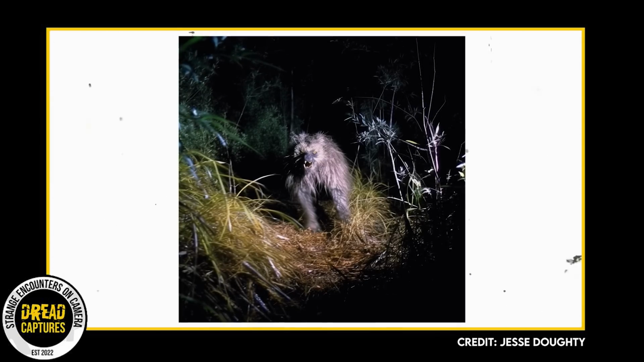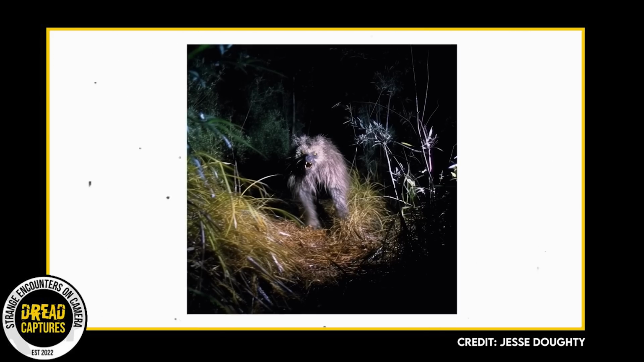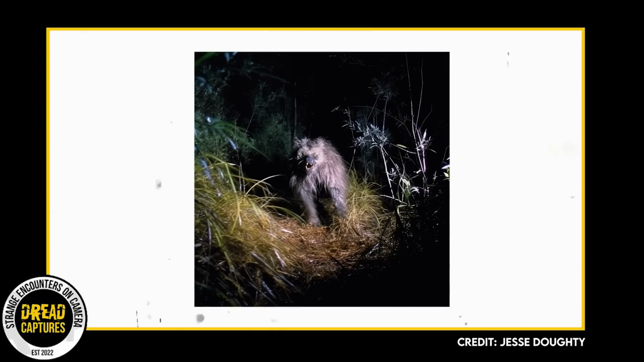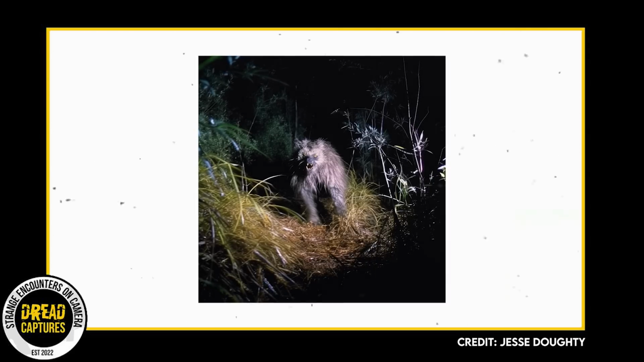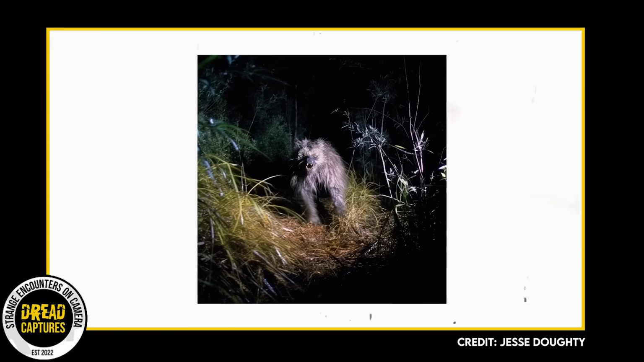Curiosity piqued, Jesse's mind raced with questions. What was this mysterious being lurking on the edges of his property? Was it a creature of legend, an ancient dweller of the Everglades, or something entirely new and undiscovered? Determined to uncover the truth, he embarked on a quest to capture further evidence of this elusive creature. Equipped with his trail camera and a sense of anticipation, Jesse set out into the depths of the Everglades.